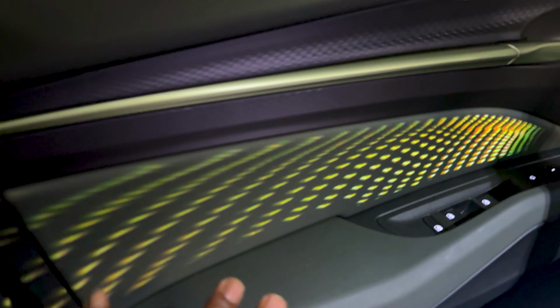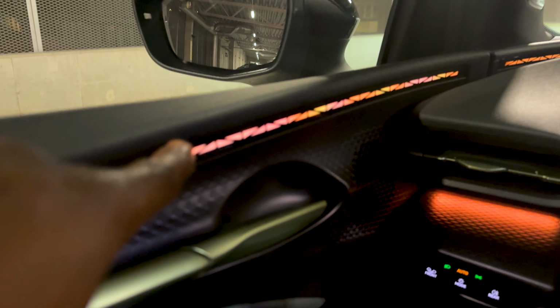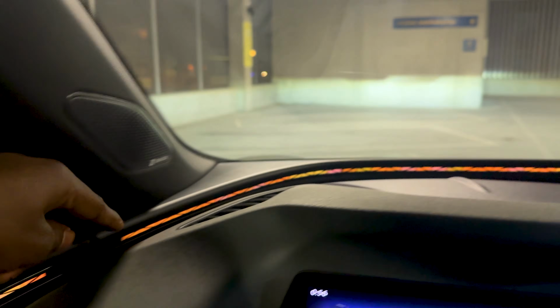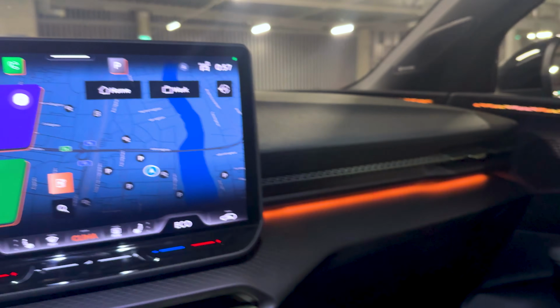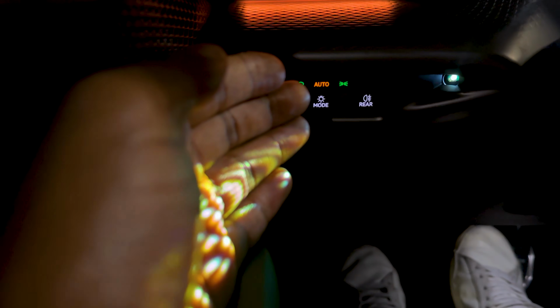You have interior ambient lighting on the door as usual, and then we have this one that wraps around the dashboard. And I do love it, it's an interesting interior ambient lighting. It's not just a strip, but it carries over the theme. If I can just focus that, it carries over the triangular Cupra theme on this ambient lighting. How cool is that? How visually interesting is that? Now you can see you have interior ambient lighting also on the door there. But something special about it is the lighting is not inside the door. As you can see, you have a projector just there.